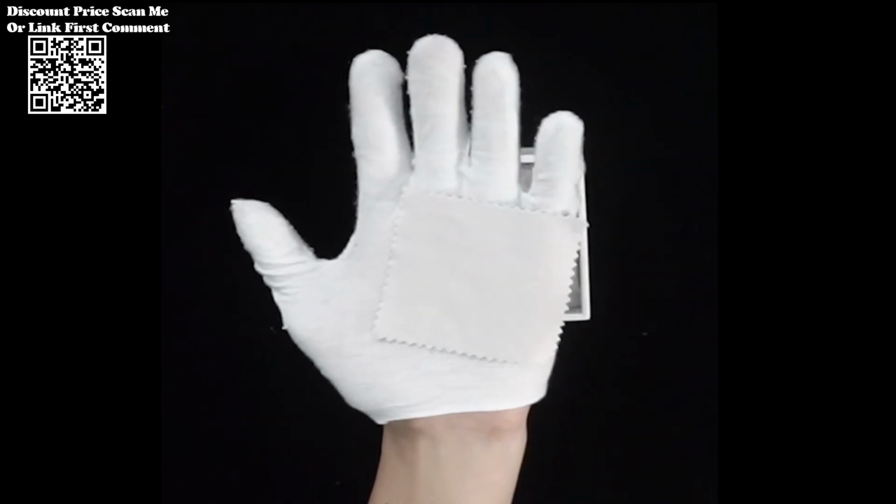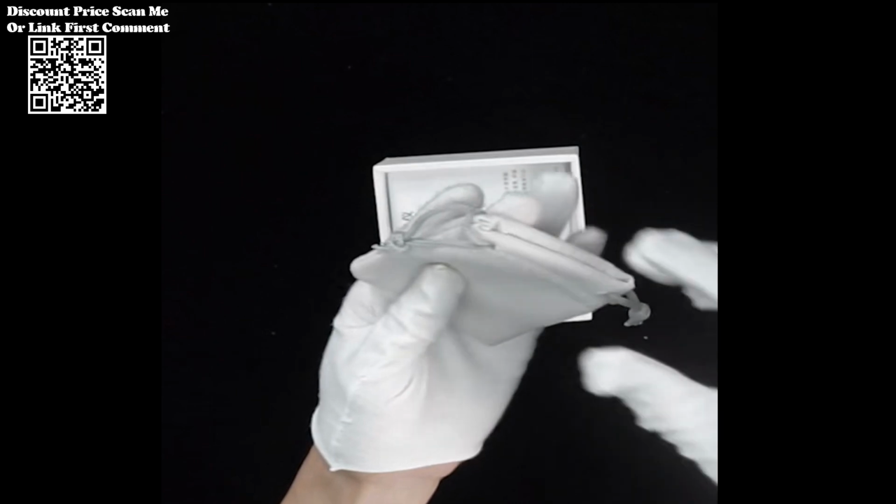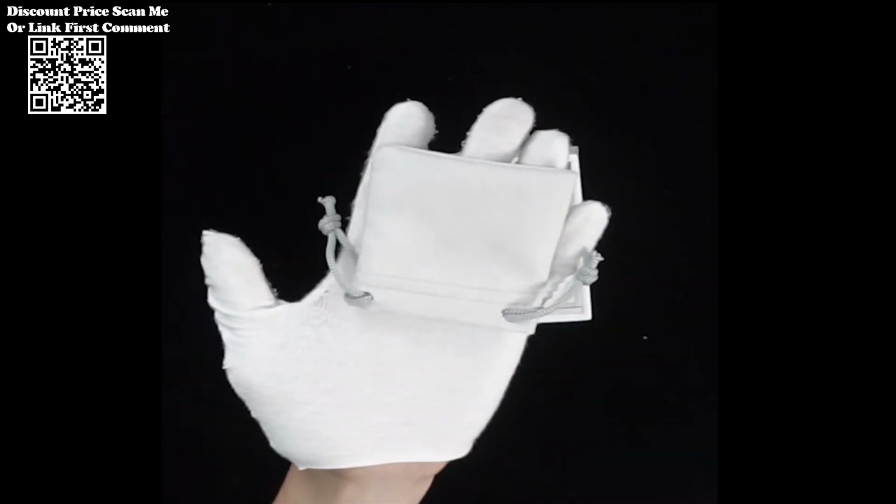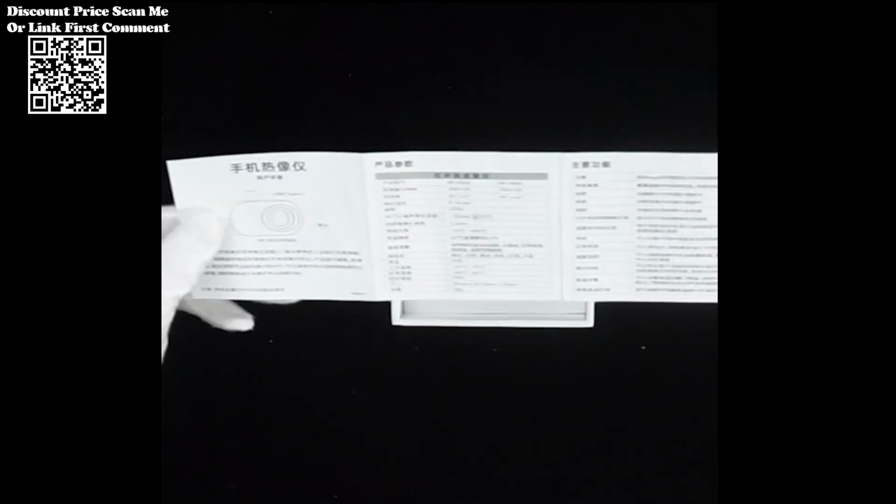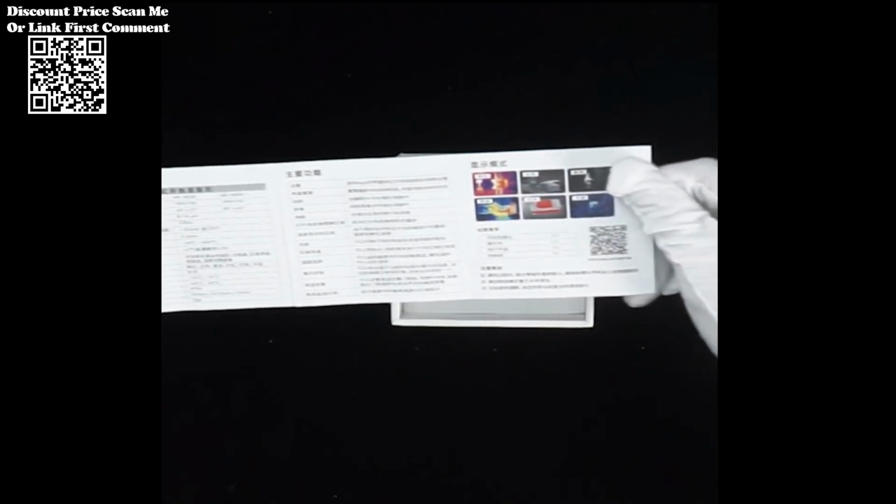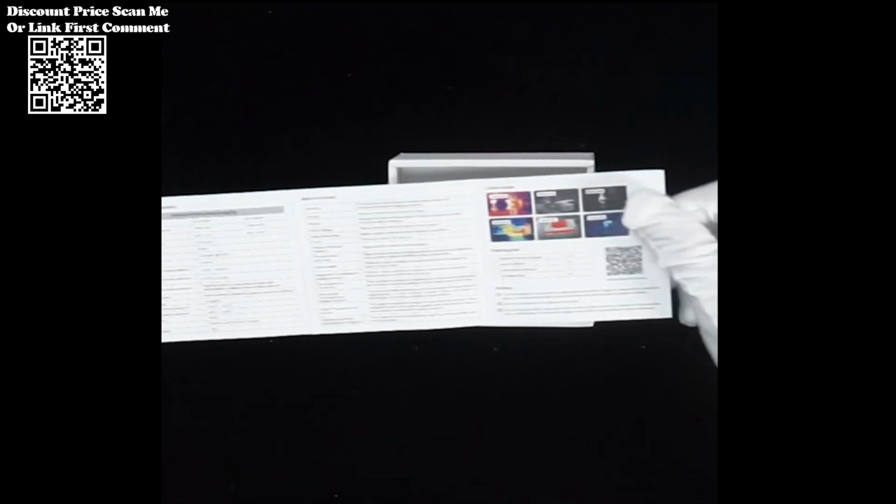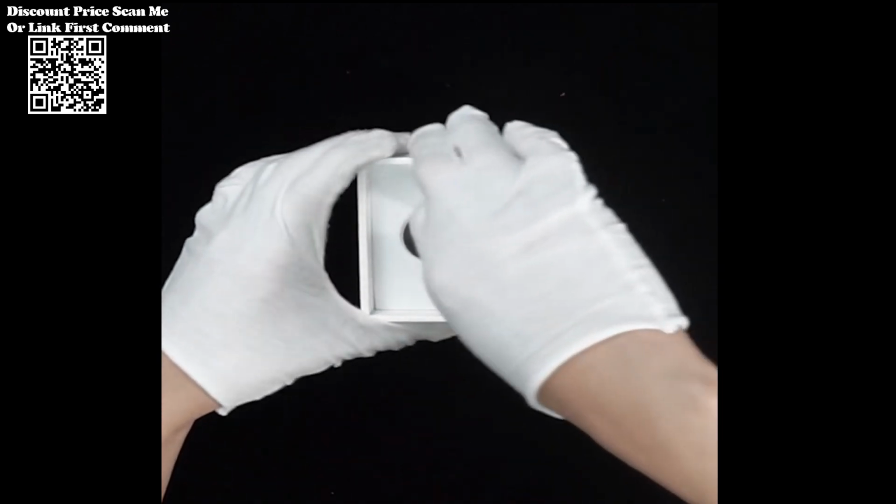The NF-586S is its compatibility with all USB Type-C devices, including smartphones and tablets. By simply connecting it to your device, you can unlock a world of possibilities for thermal imaging on the go. Whether you're inspecting water pipes, HVAC systems, or electrical components, the NF-586S provides a convenient and portable solution for detecting potential issues before they escalate.